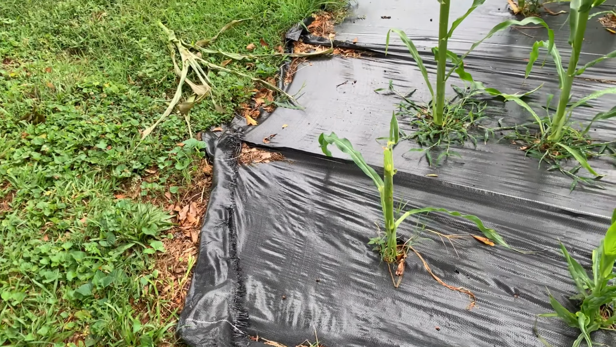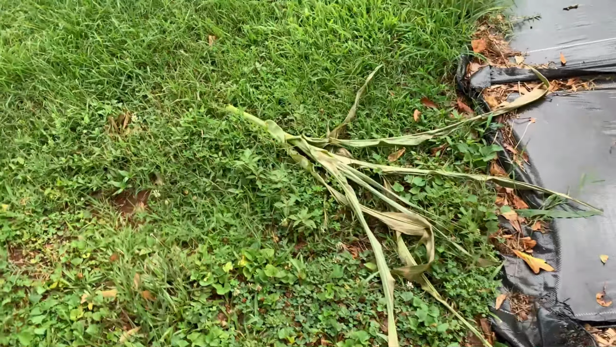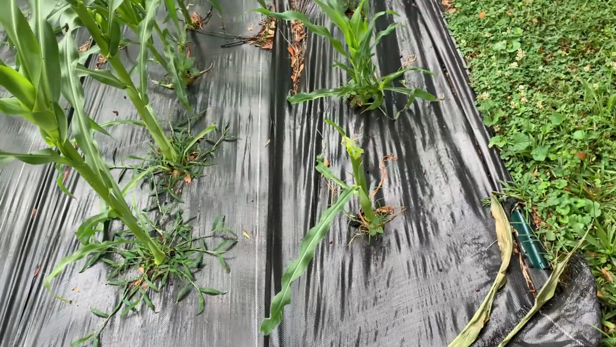I put the sensitivity back on high since it didn't record anything when we actually had a predator. I put the sensitivity on high, so it may have just been leaves blowing or something. Here is the only damage the fox did. I don't know if he ran through really fast or what, but it's just broken off. It's a piece of our corn. He didn't eat it, obviously. It's just broken off. So he must have run through here.